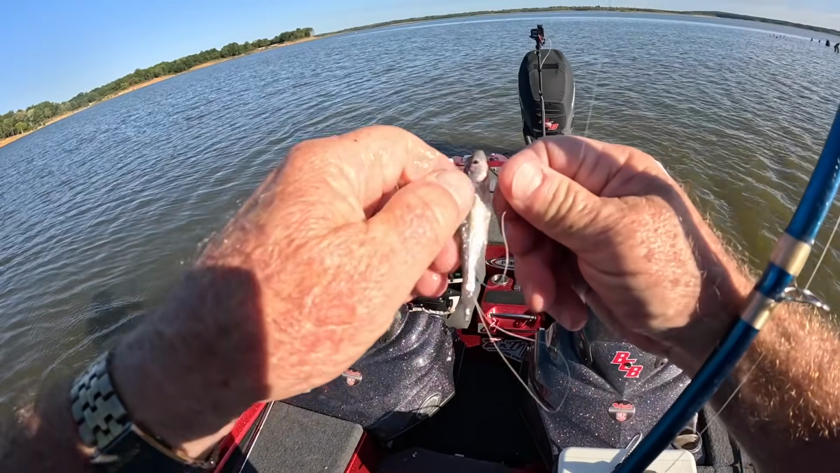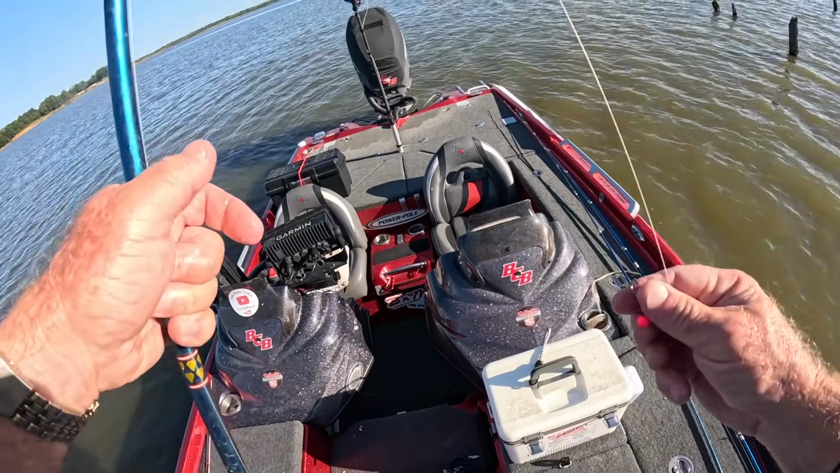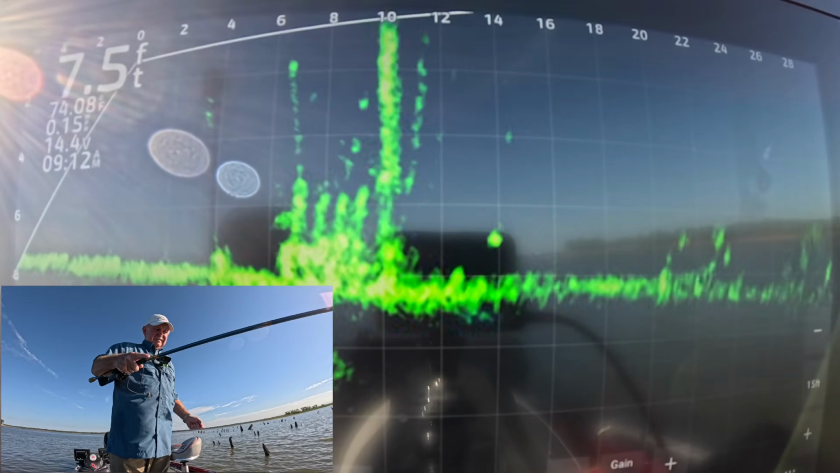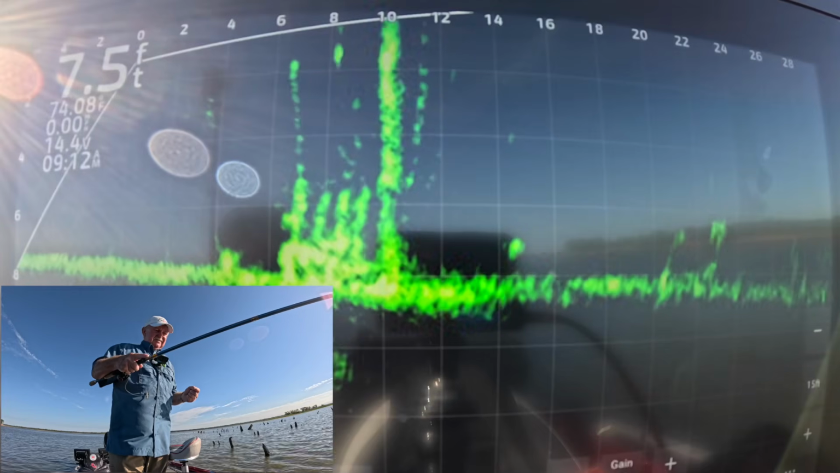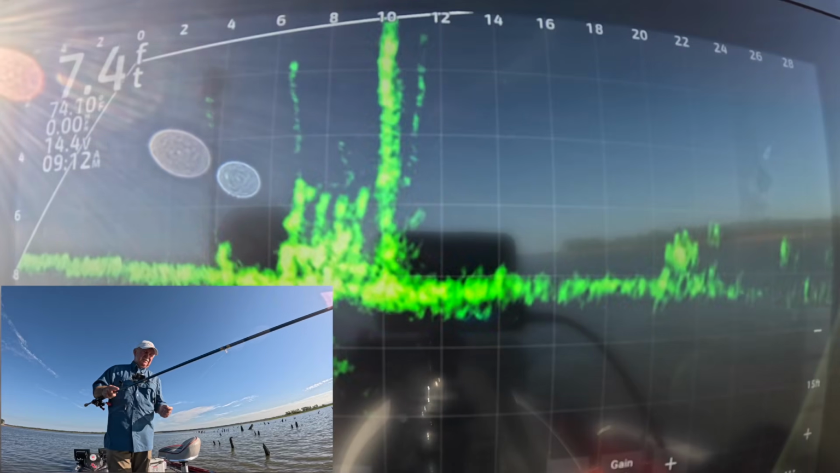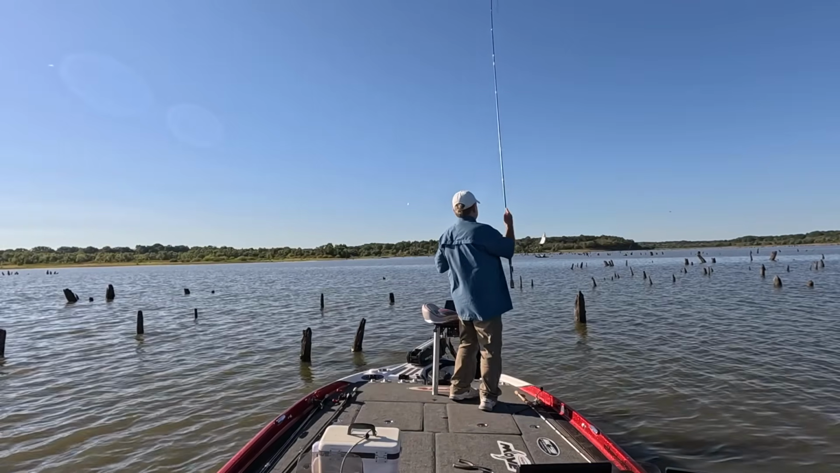Alright, little minnow, you've done your duty. I'm going to let you go. Hopefully you survive. I doubt it. No, I think he's still there. There he is right there, I think. Yeah, he gave me a second chance.